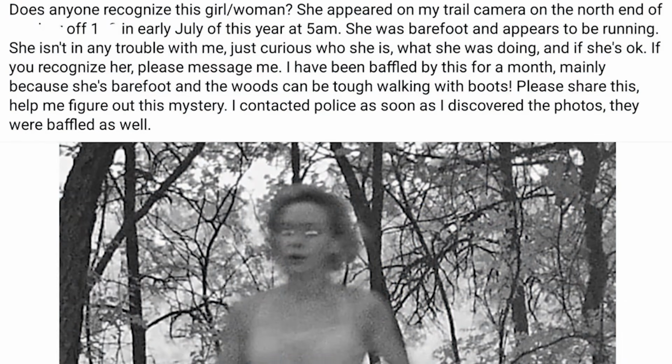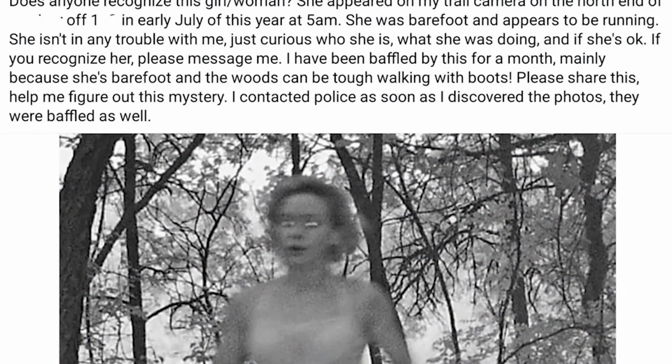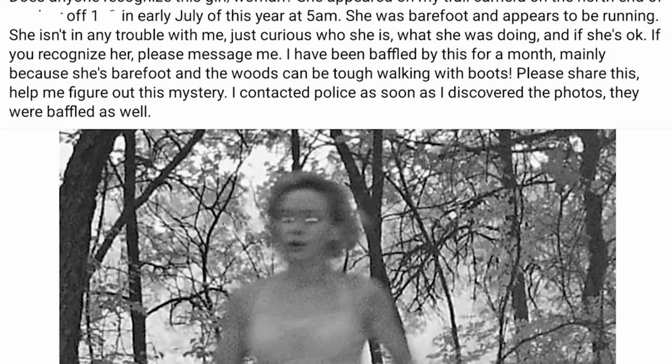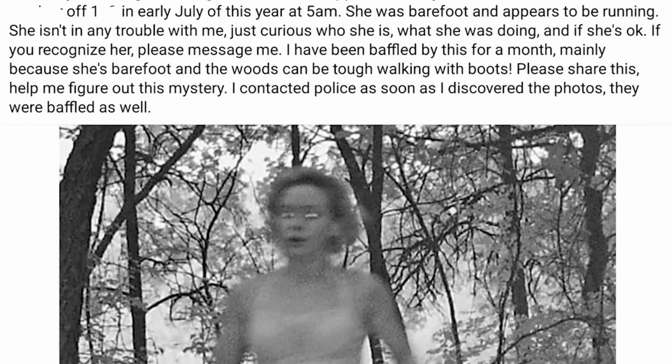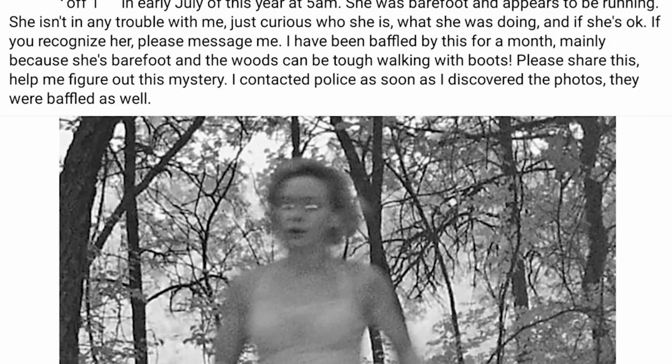So this next story may not be a creature captured on trail cam, but it's equally, if not more disturbing. This woman here was captured on a deer cam in the woods, going back and forth in the dark for hours, barefoot. The owner of the property was pretty alarmed when he saw the images, making a post online about it, reading, "Does anyone recognize this girl/woman? She appeared on my trail camera in July of this year at 5 a.m. She was barefoot and appears to be running. She isn't in any trouble with me, just curious who she is, what she was doing, and if she's okay. If you recognize her, please message me."